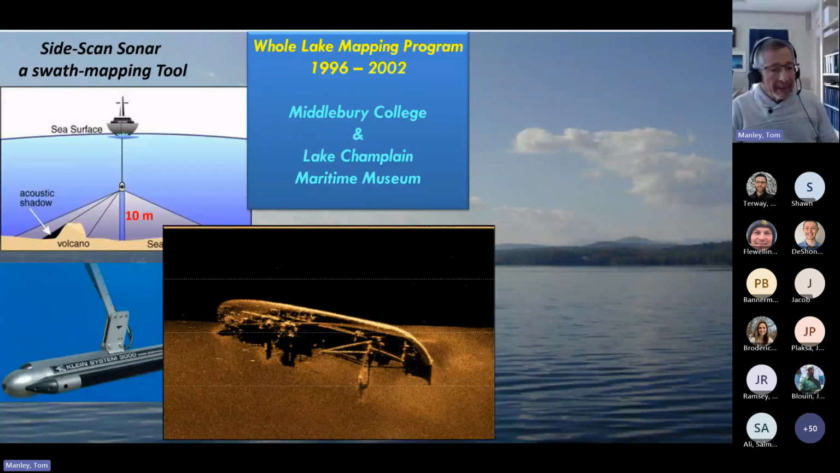As you can see, Art Cohen, then director of the Lake Champlain Maritime Museum, convinced Pat to start several survey programs to locate previously undocumented underwater shipwrecks. These small duration surveys finally evolved into the start of the 1996 whole lake mapping program to locate and characterize, very ambitiously, every historical artifact on the bottom of the lake. It fulfilled its goal after 7 years, ending in 2002.